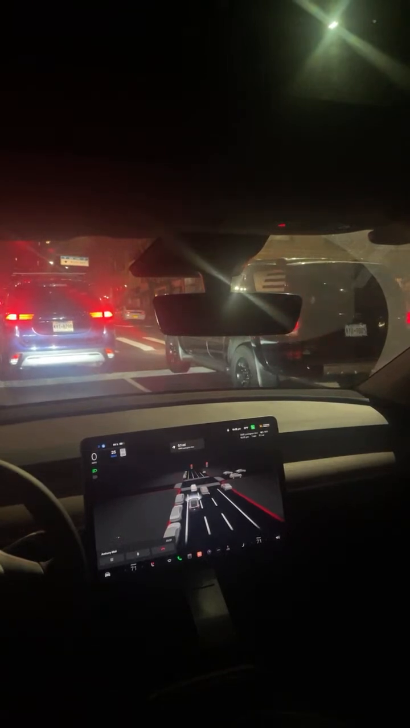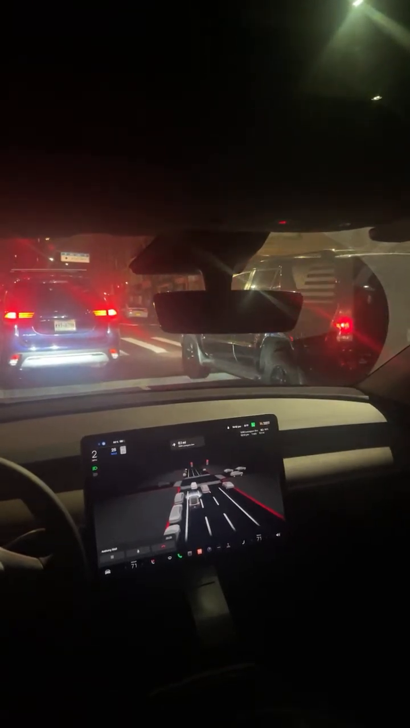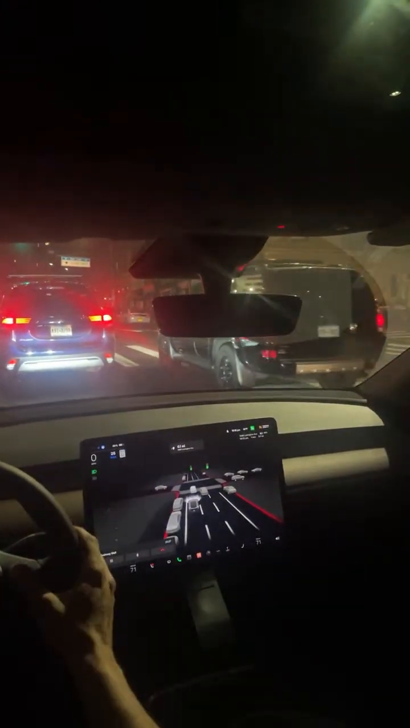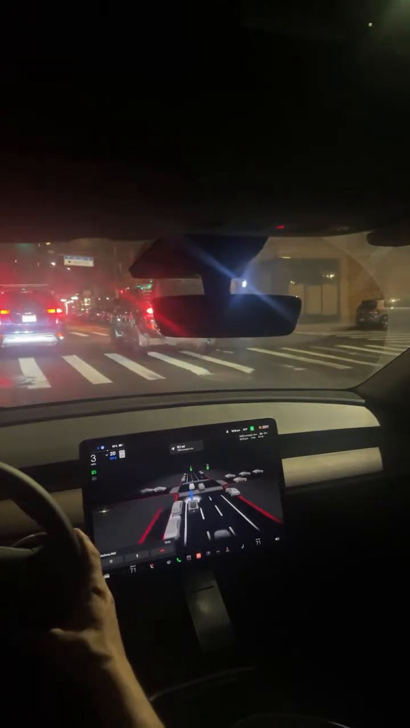All right, we got 3 blocks to go here. See, max 25 and speed limit 25. I'll spin the wheel fast, bring it to 20. There's no reason we need to go that fast in the next 3 blocks.